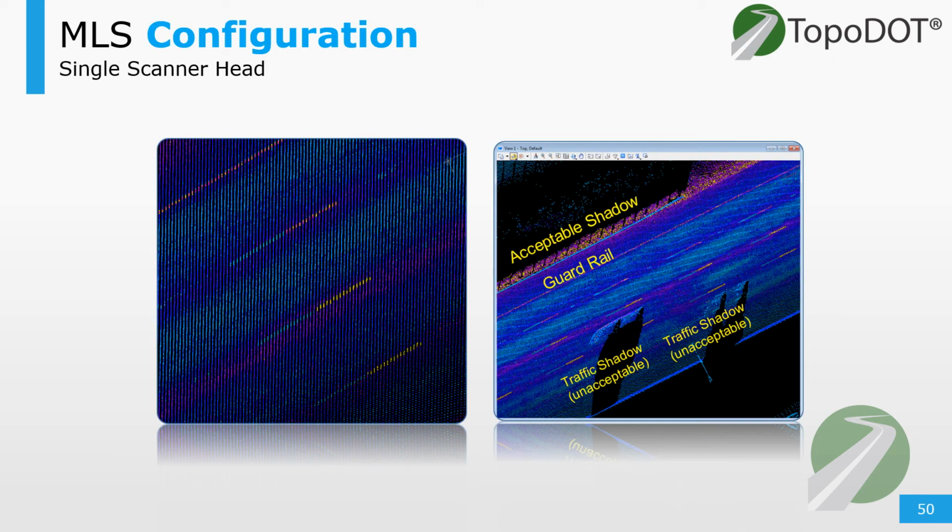How about the amount of scanners and the configuration? Do you go with a single head or a dual head scanner? And what orientation do you pick: 90 degrees, 45 degrees, 30 degrees? With only one scanner, it's more likely to have shadowing, and the shadowing will usually have a larger footprint. This can be solved with multiple passes and possibly reorienting the scanner as you go.